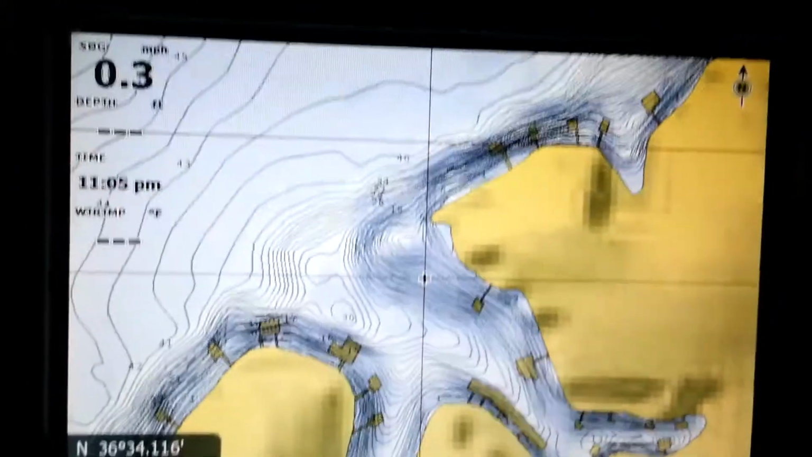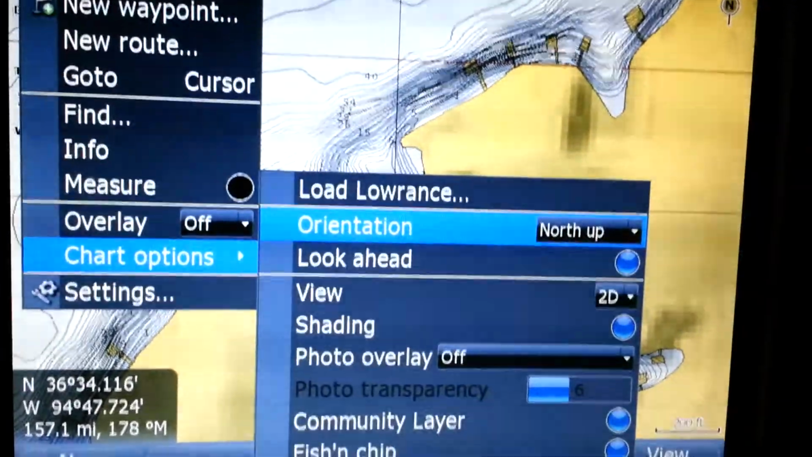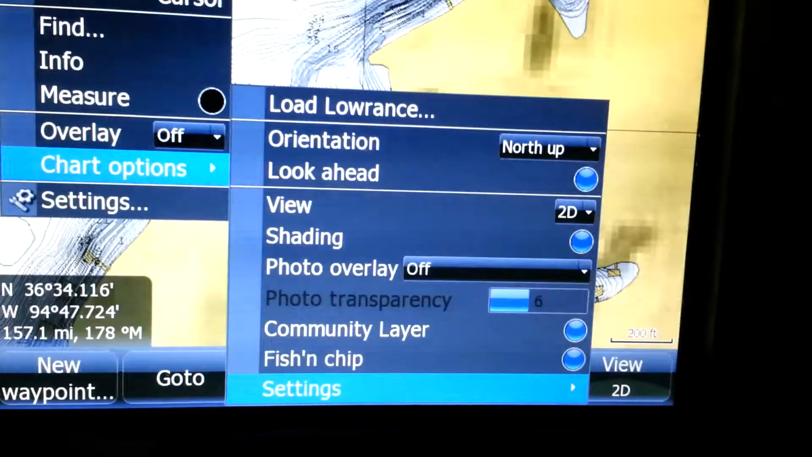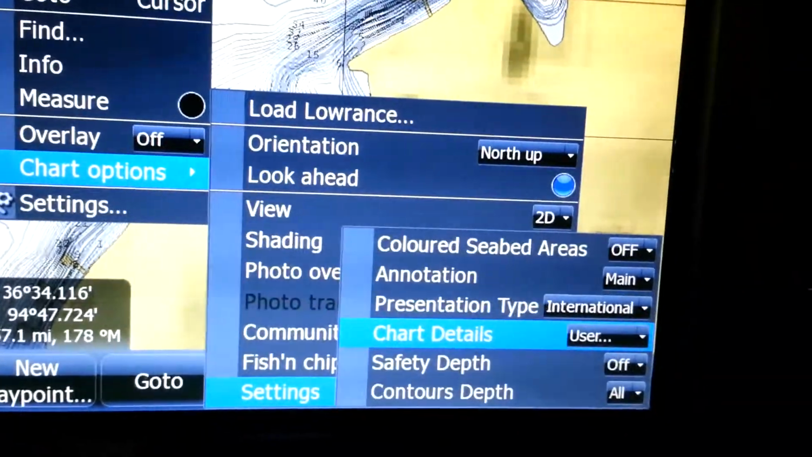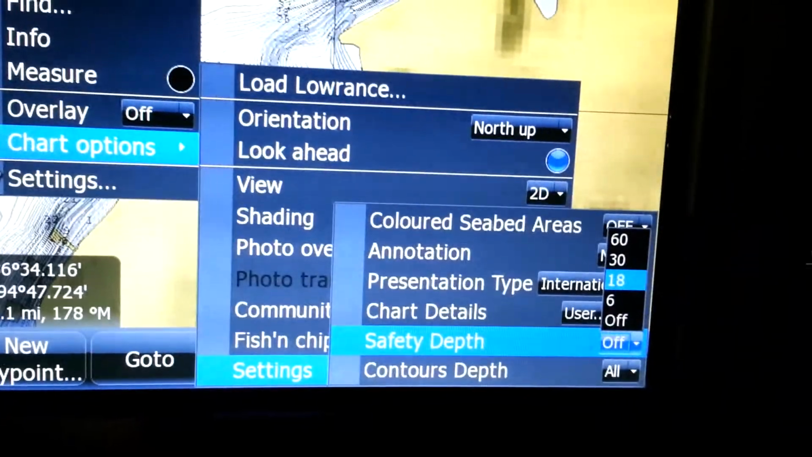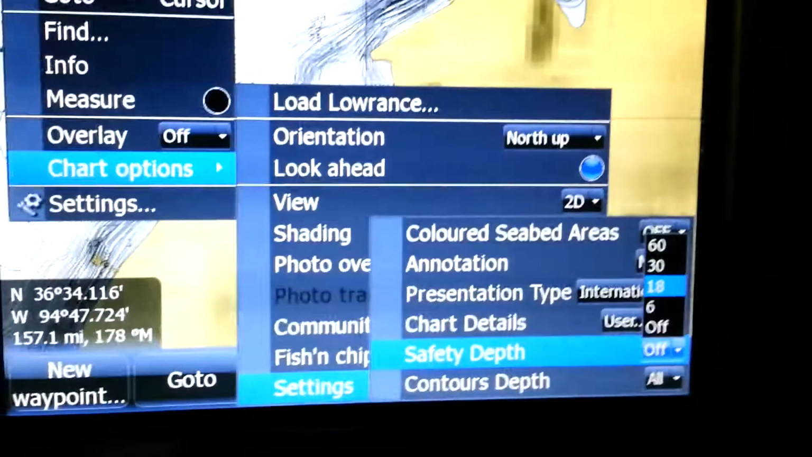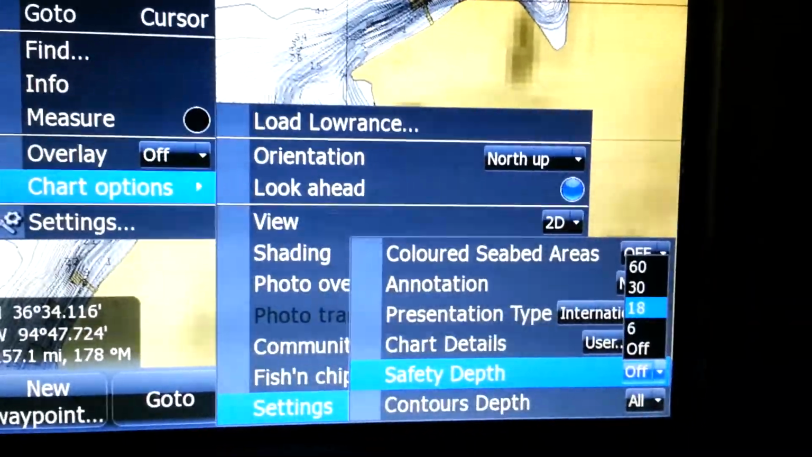And if I go to my menu, which I've got quick keys at the bottom, and go to my settings, depth contour, safety depth is what I can use on my Gen 1s. Say I'm targeting, let's say 18 to 15 feet of water.